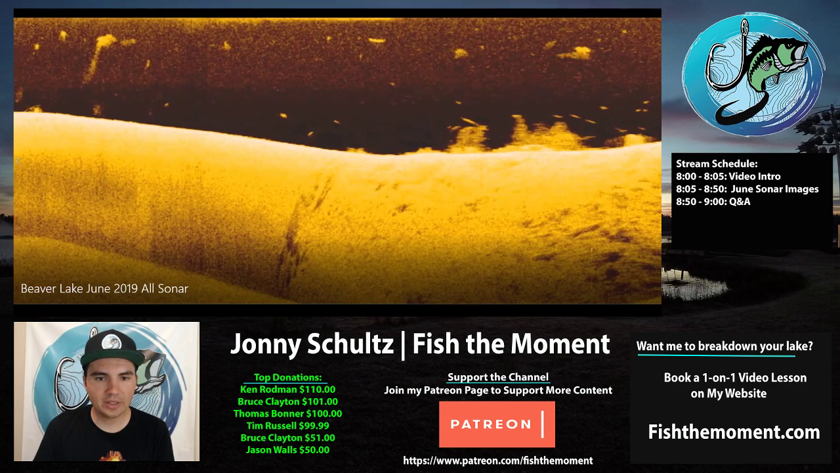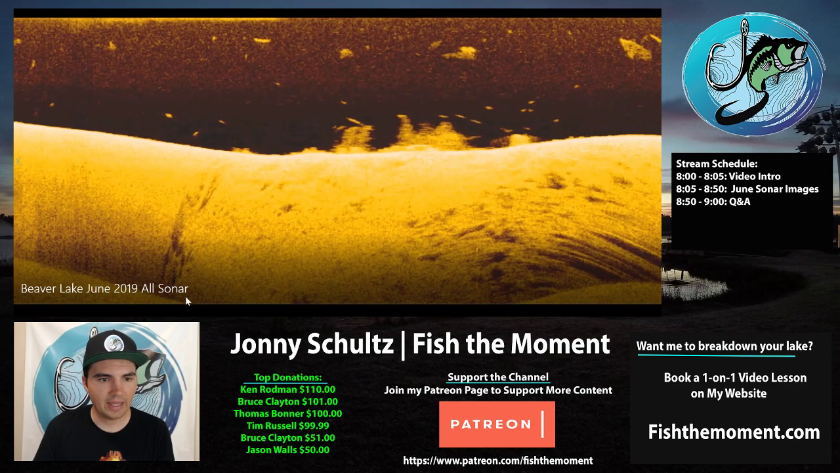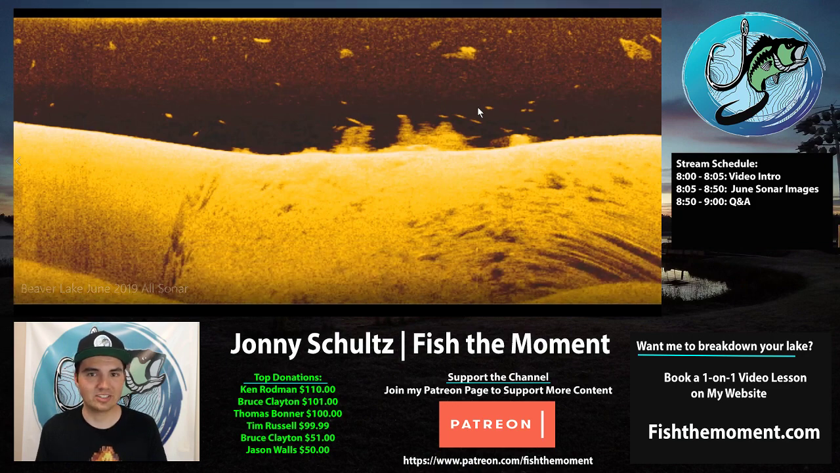So next spot we got here is a brush pile. And so this is actually a series of brush piles, and there's a bunch of fish on this spot. And so the fish right here are actually showing up a little bit more like lines, because I'm driving pretty slow over this spot. I was just like eating a sandwich or something.